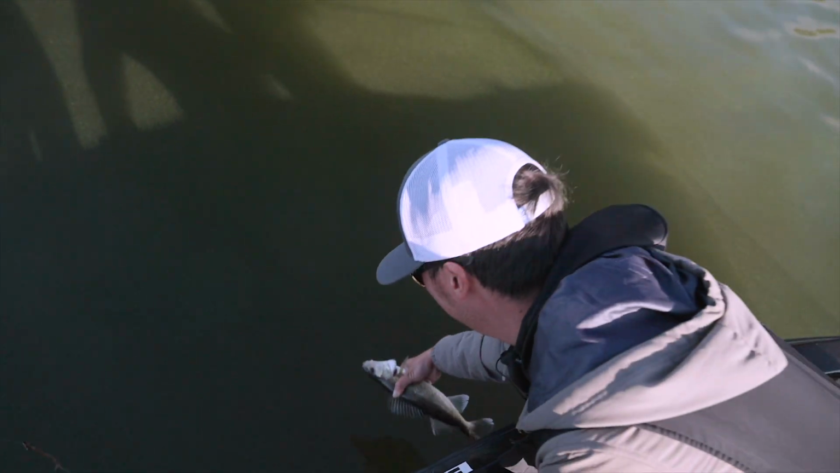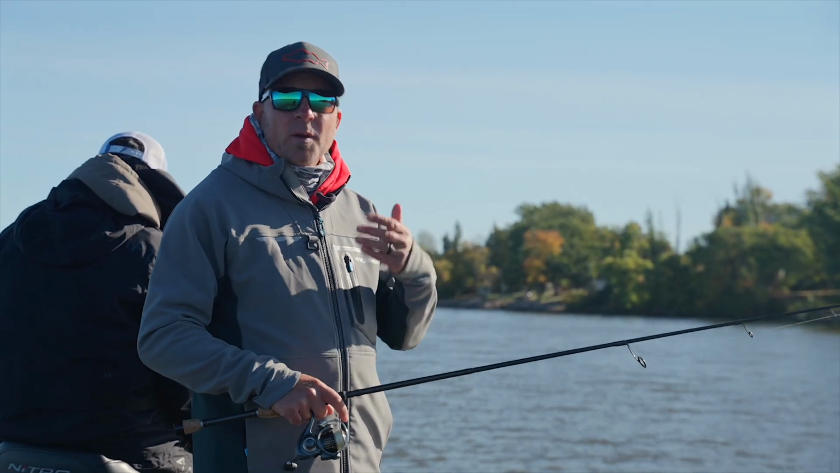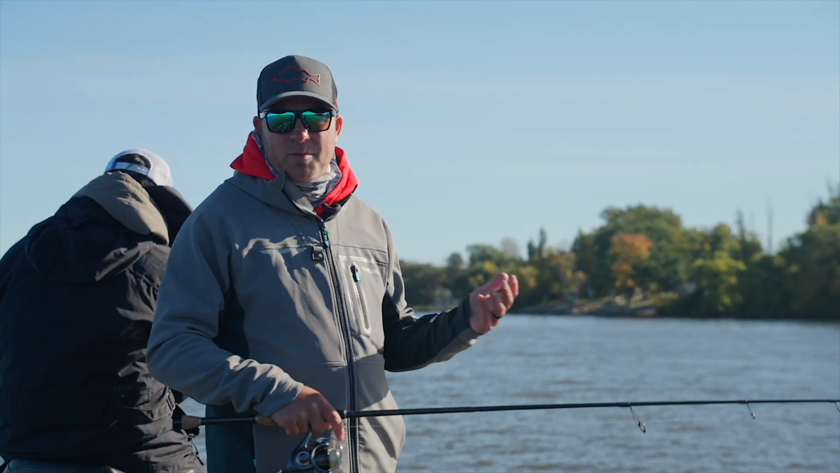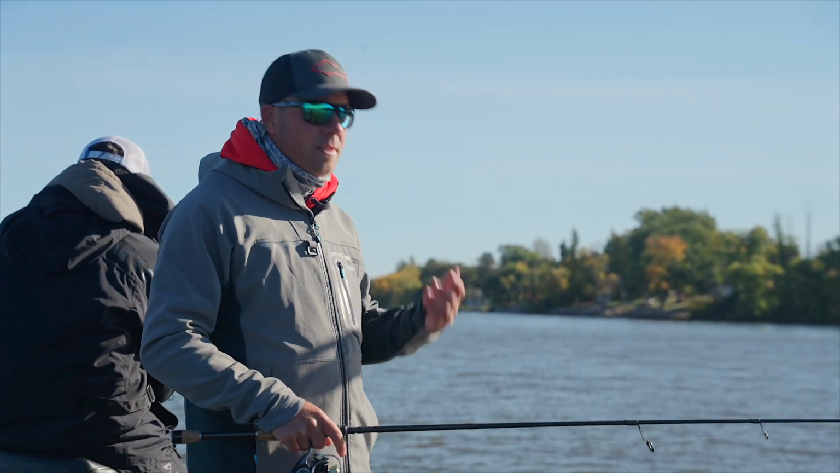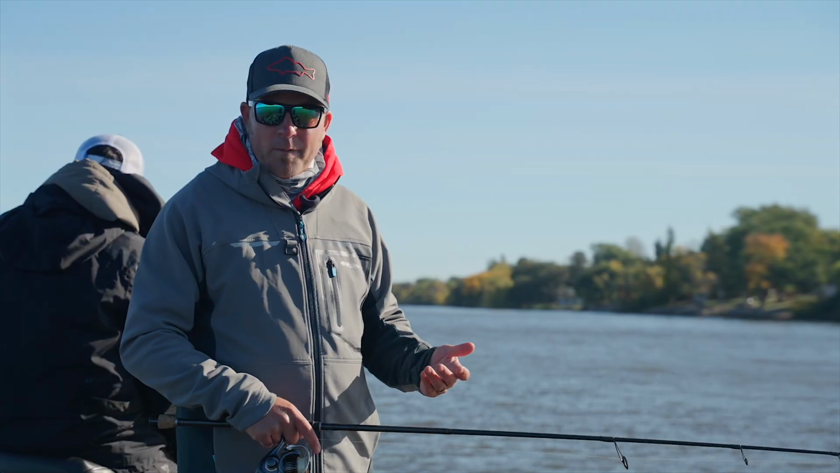So one of the things when you're throwing the Berkley Finisher, which I am today, a size number 7, is really paying attention to throughout the year the different cadences that you want to fish with this. Now obviously in the summer months, just like you would with almost any presentation, you can be a little bit more aggressive with your action, with your cadence. You know, you might pop this bait a little bit harder, but we're dealing with really turnover time frame, okay?